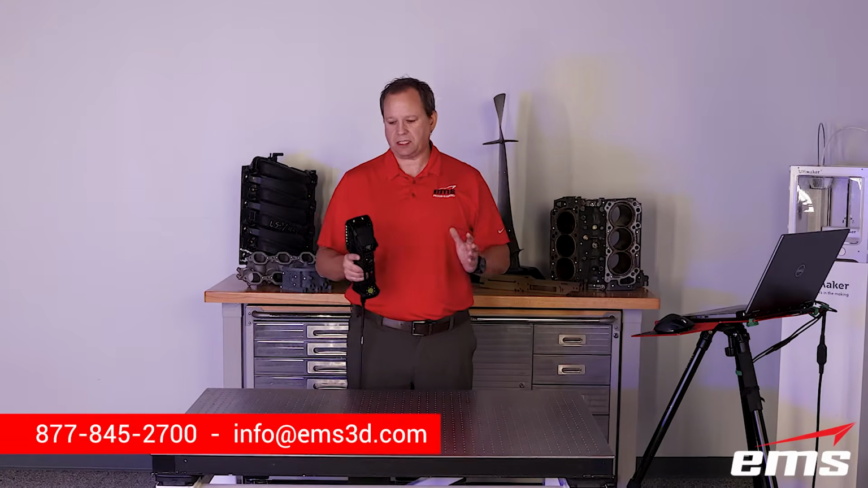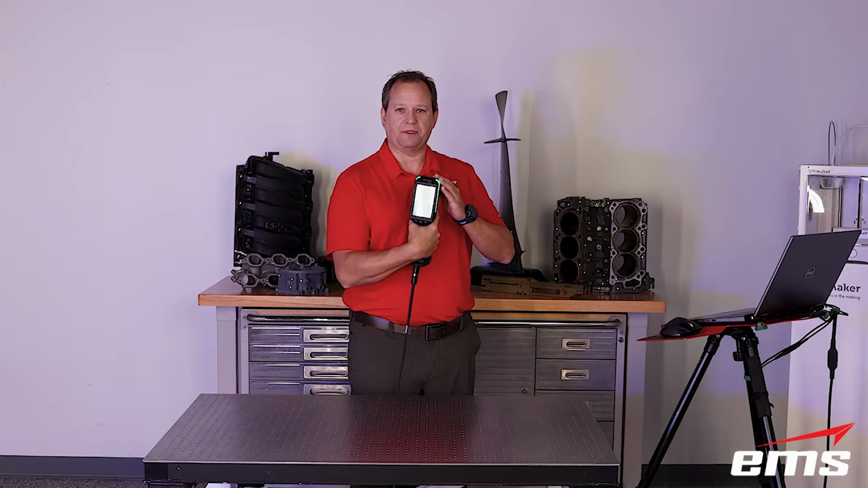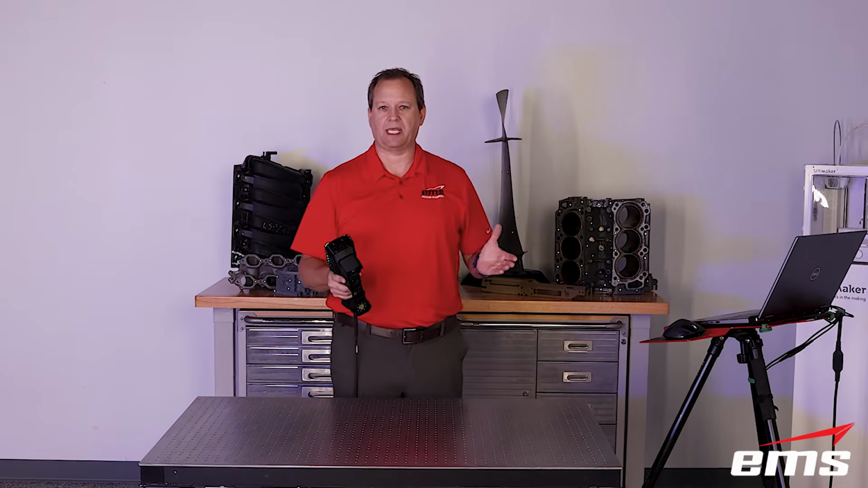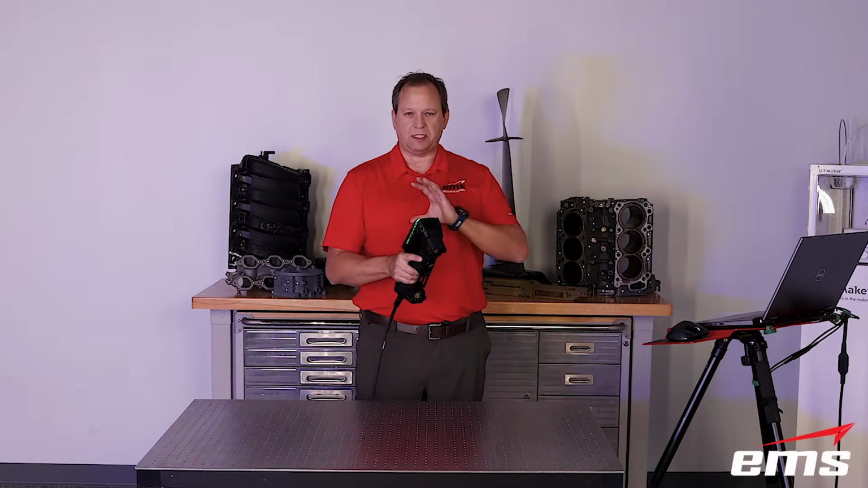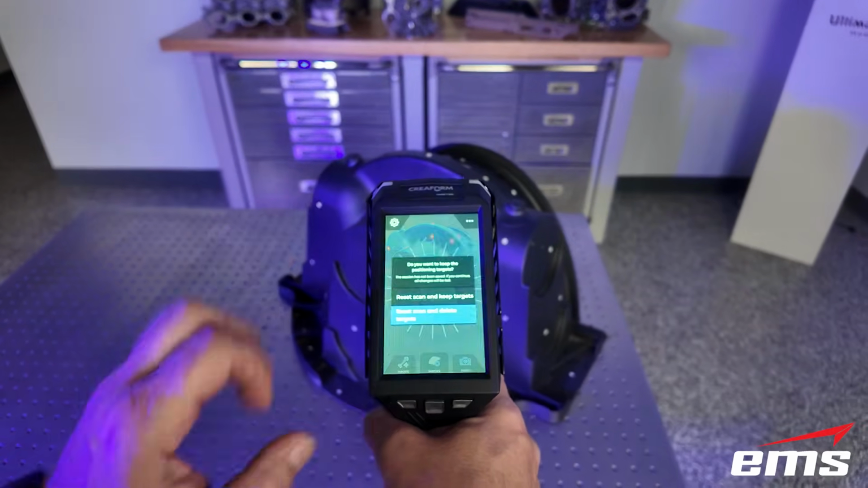But to get started, the first thing you're going to notice is this new LCD screen here on the back of the scanner. It's the most obvious thing when you look at the scanner. And the advantage of this is now you can do just about everything on the back screen right here.